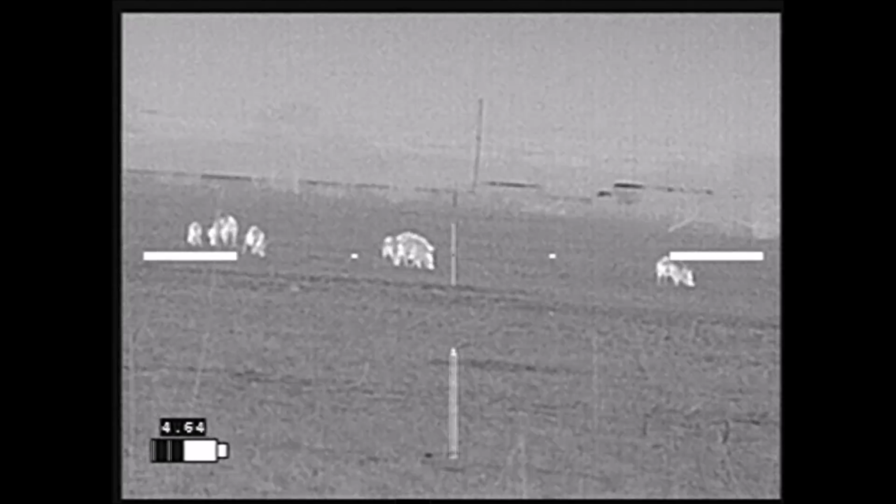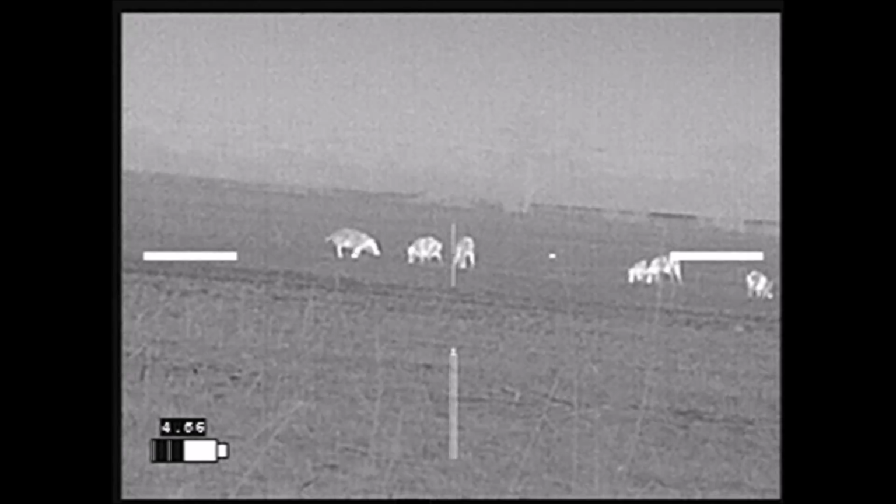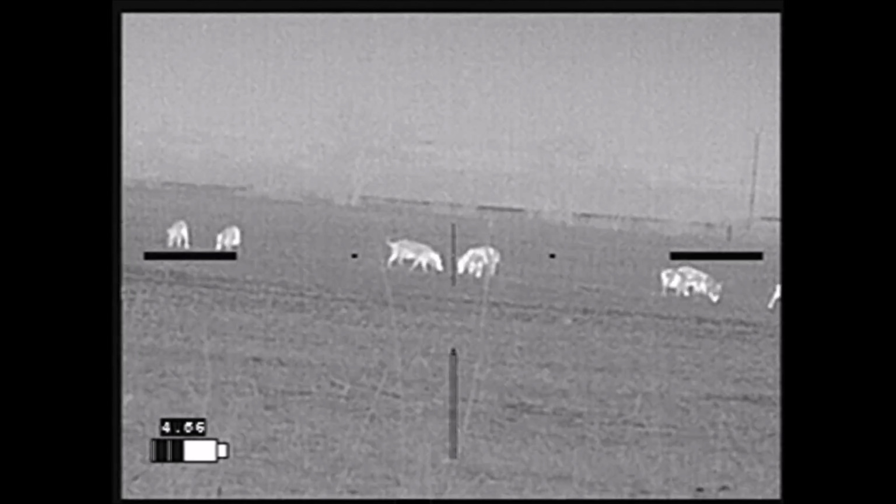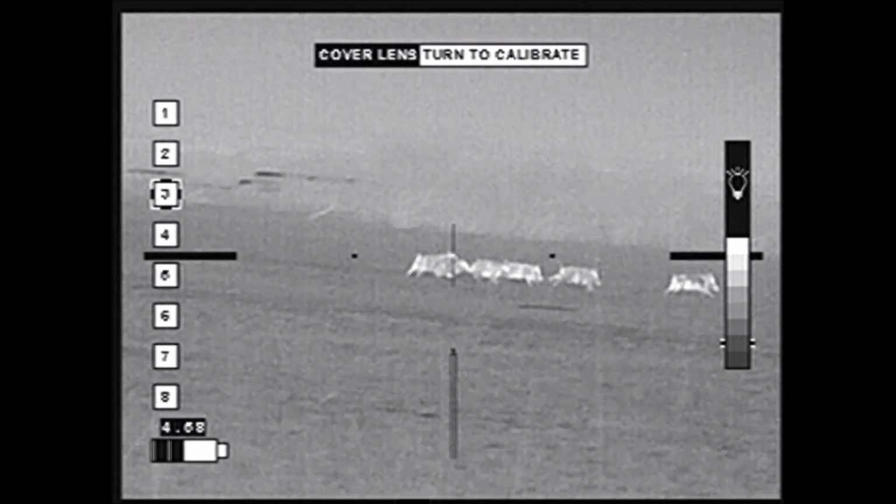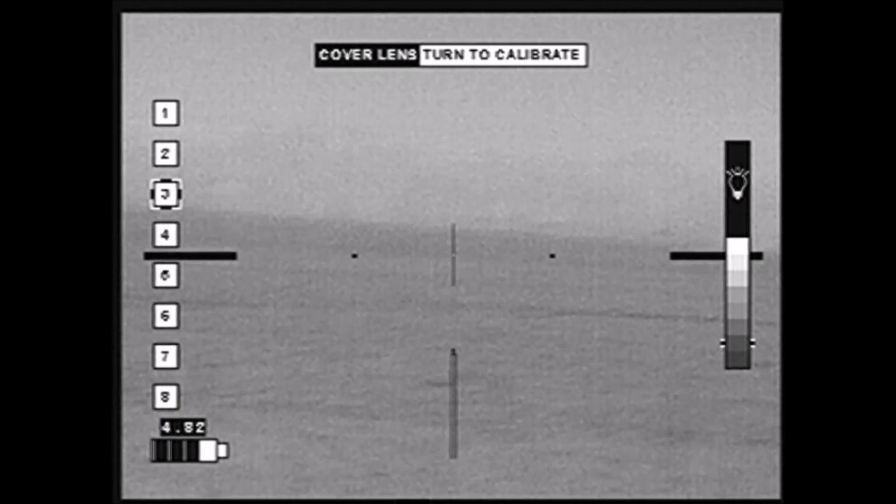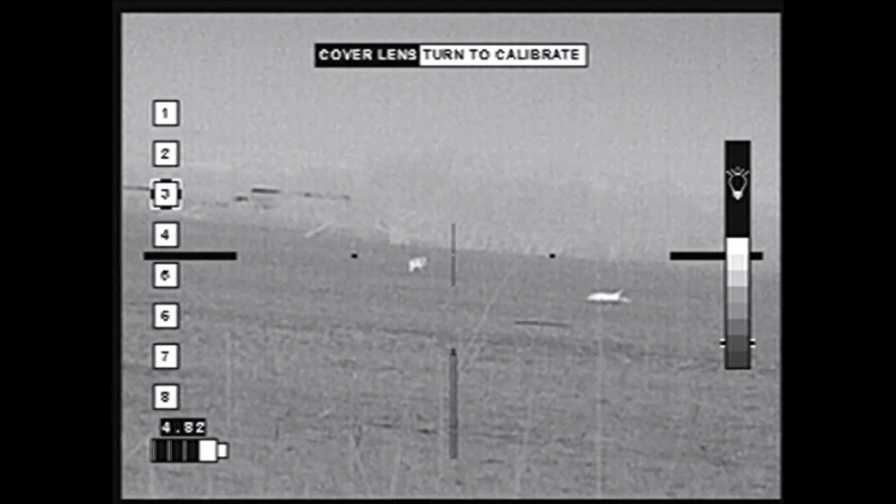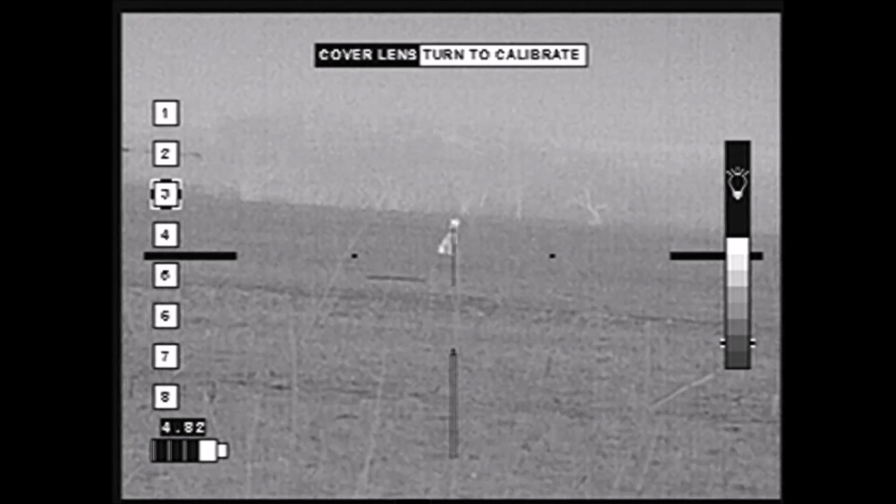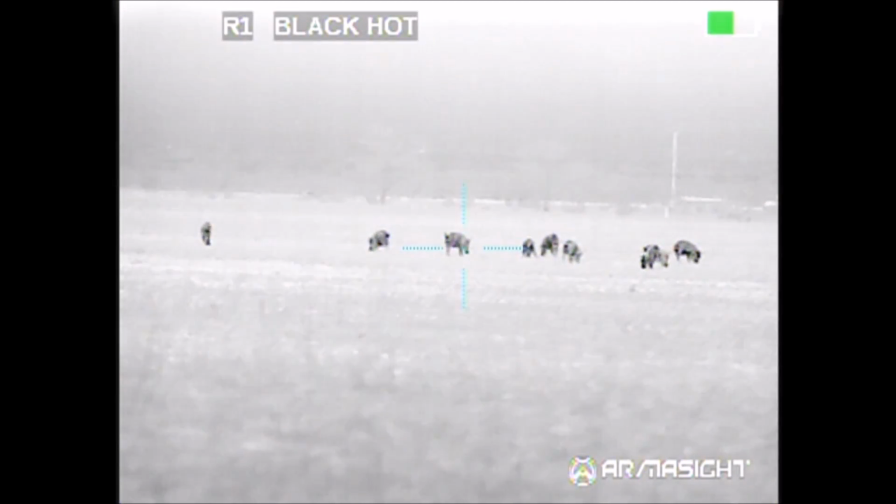Here's the view from DFW Roadkill's rifle. Here's the view from my rifle.